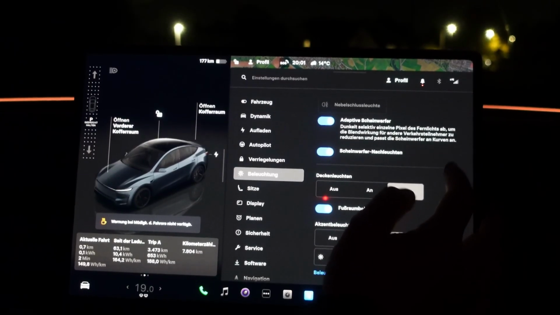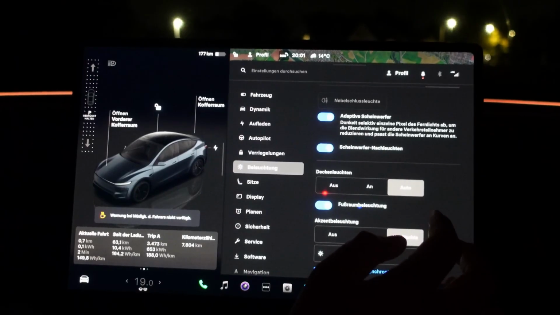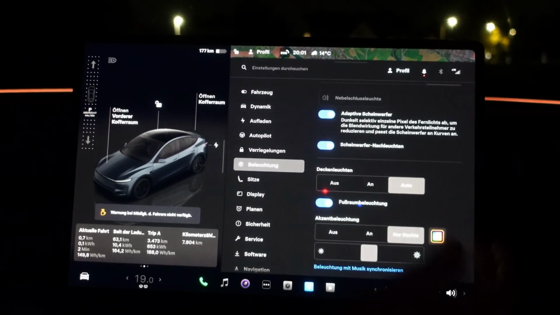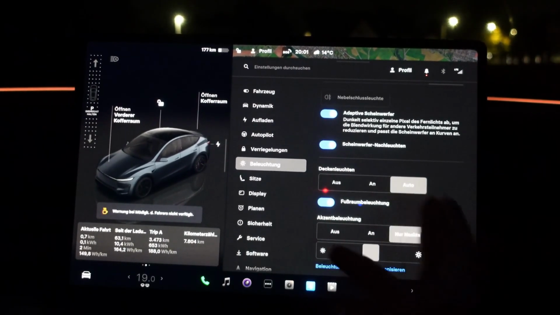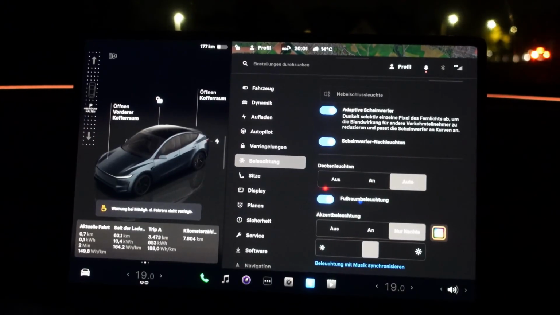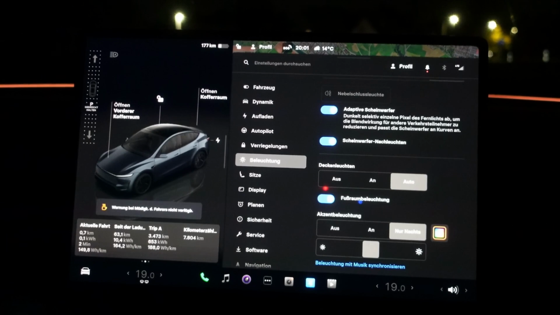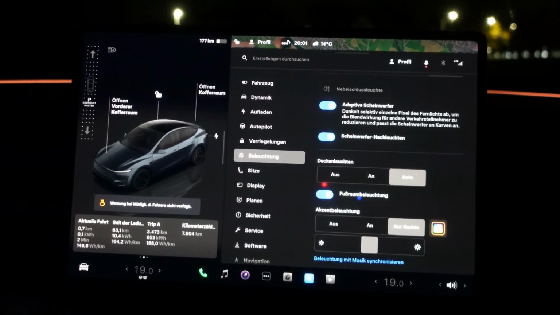The adaptive headlights, we activate them right here. It also says here again that individual pixels are blanked out and so on. Headlight, follow me home lighting, that's for when you get out. So the walkway is illuminated for a little while. Other manufacturers offer more setting options, like for how long the headlights should stay on when you get out and lock or unlock the car or approach the vehicle. I think Tesla could improve that a bit with a software update.